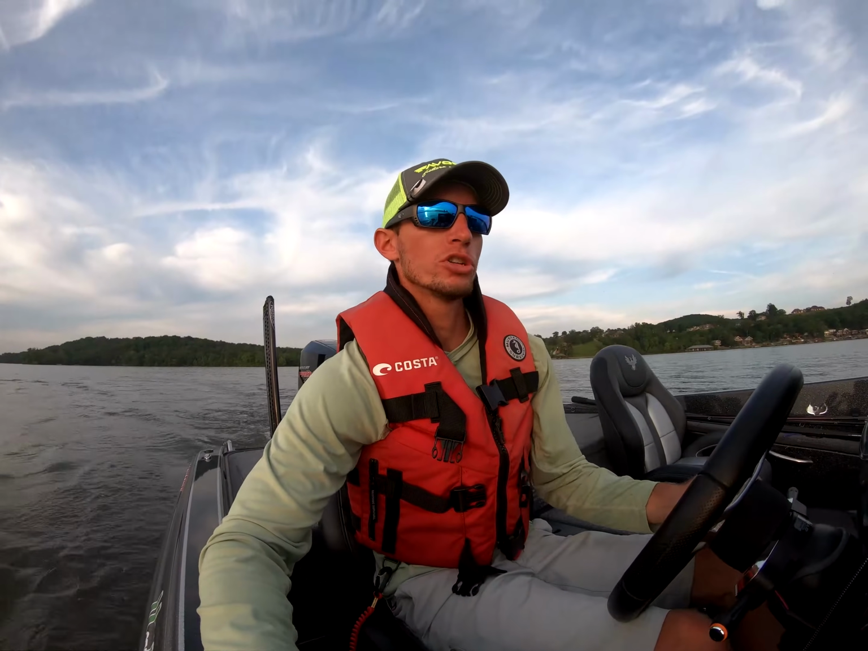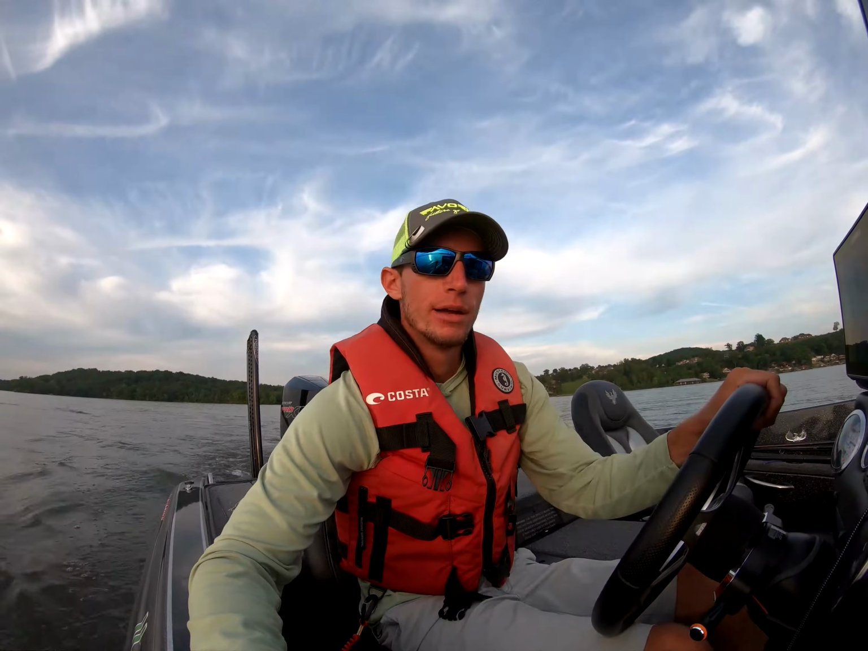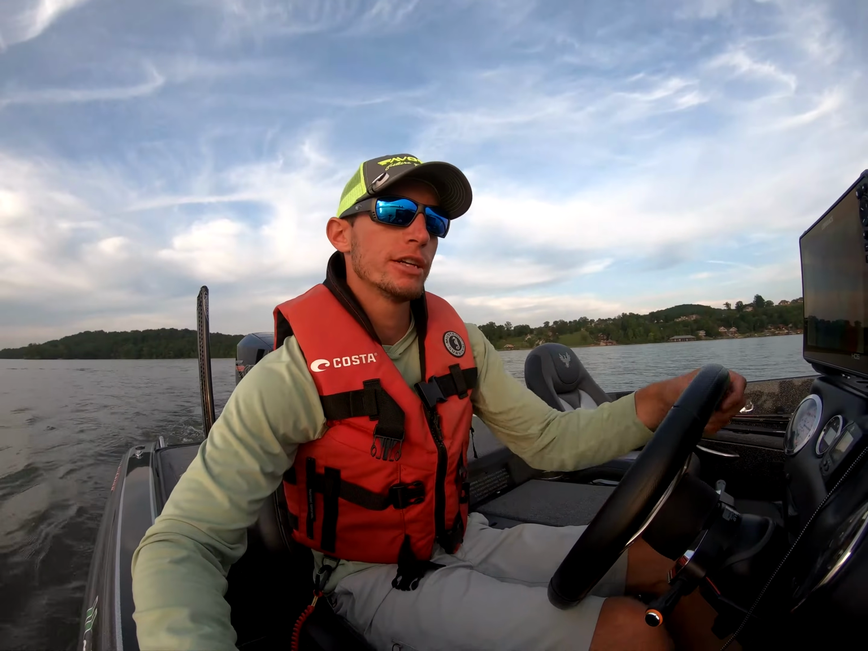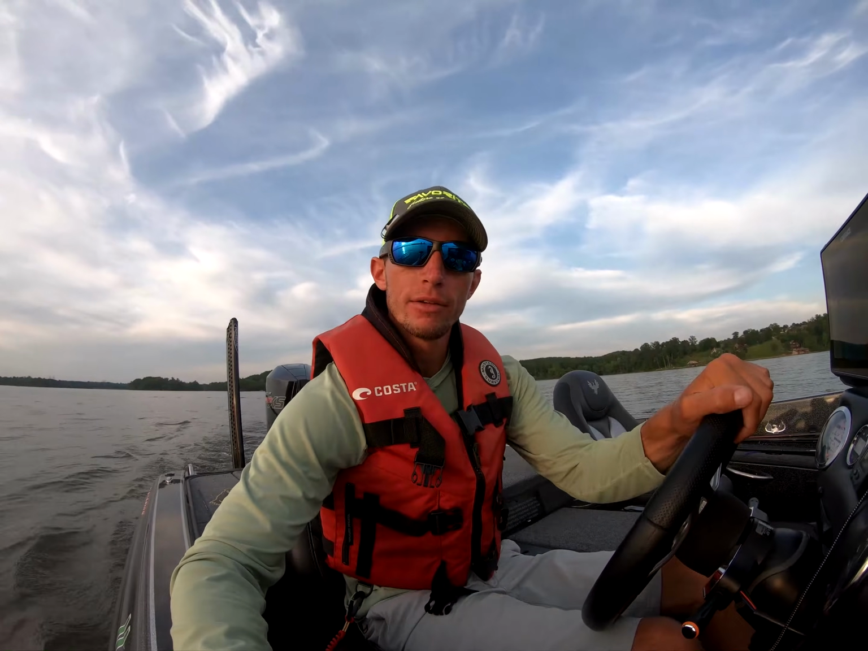So I figured I'd give you a rundown on what you're looking for, how I have my unit set up, and just how to go about idling around a ledge. And I'll show you some fish, brush piles, and everything like that, what they all look like on the screen. That way you have an idea when you're using your graph.